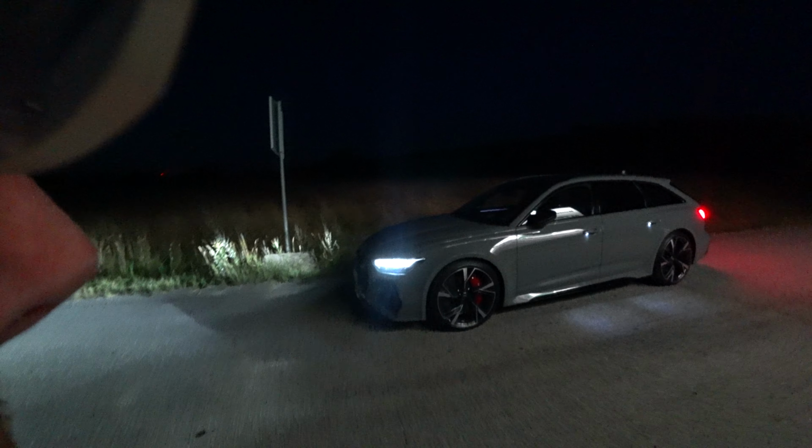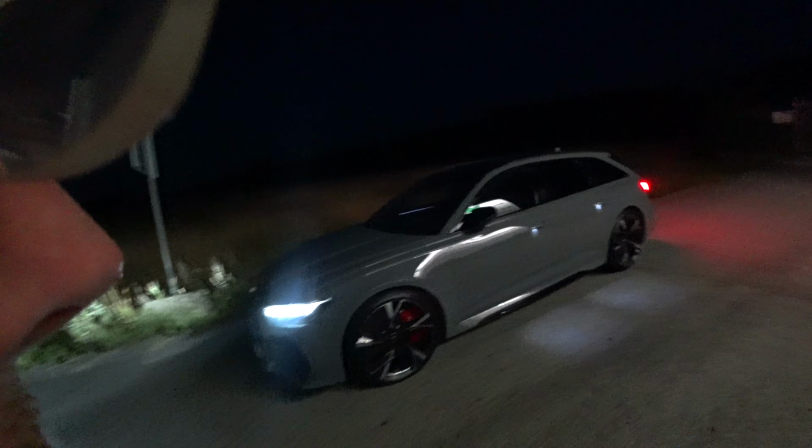Wow. Laser light. Let's see how the laser lights are. And a little trick. Let's open the trunk when we start it.